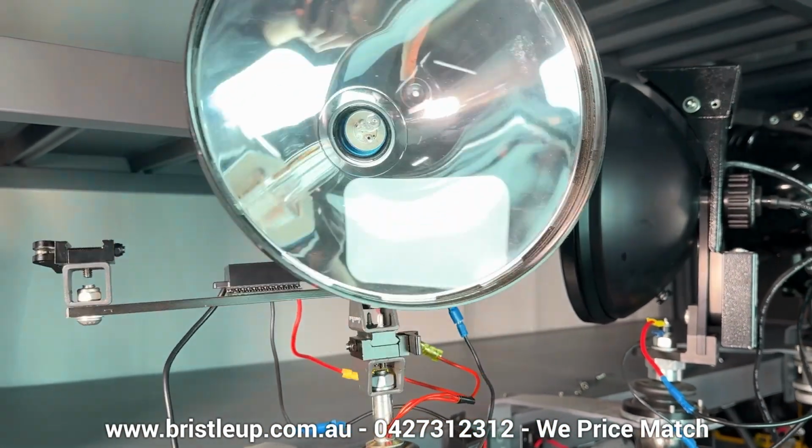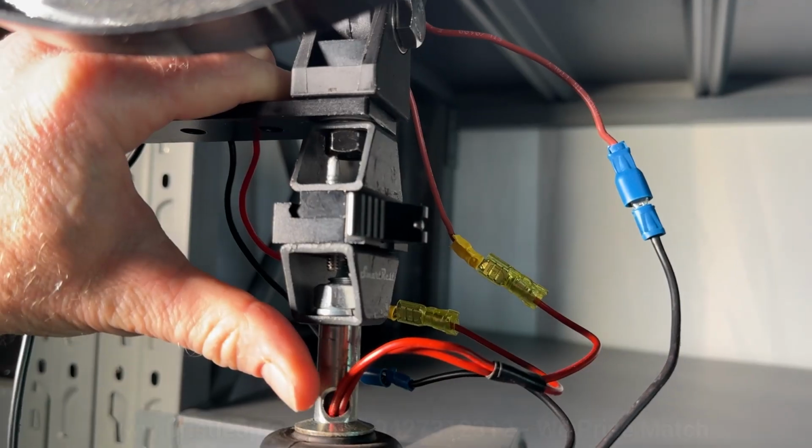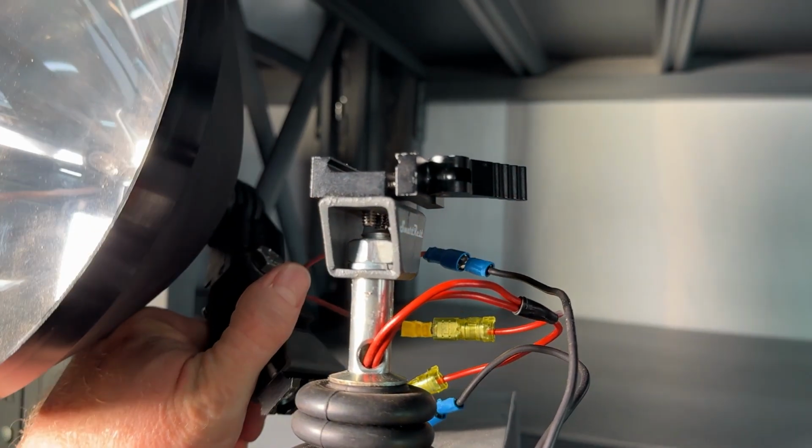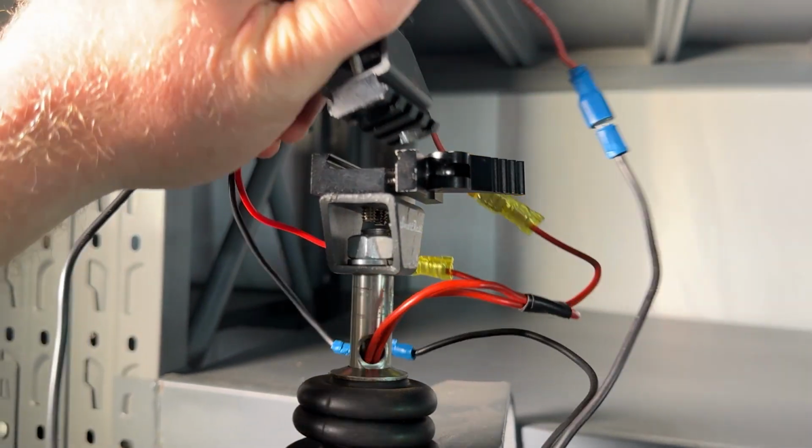I do not recommend doing this in a real vehicle. It's just not a good idea. We've just done this for this display to make it easy to remove the light to demonstrate the different mounts.